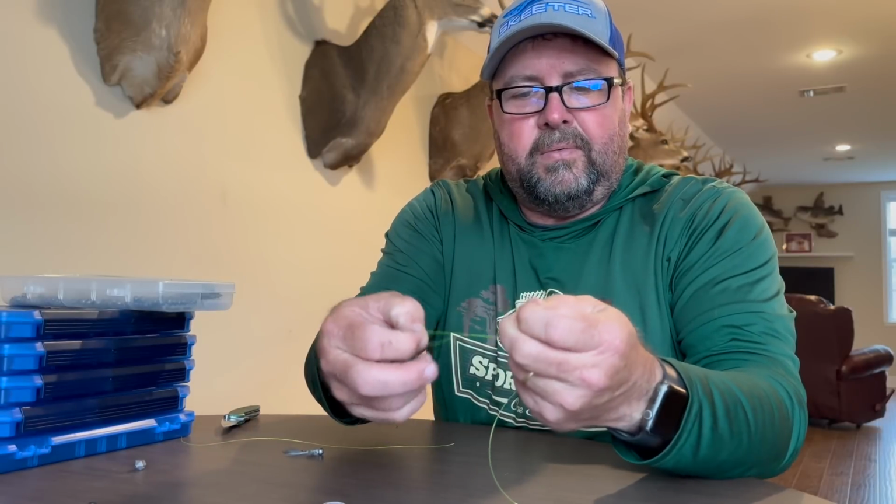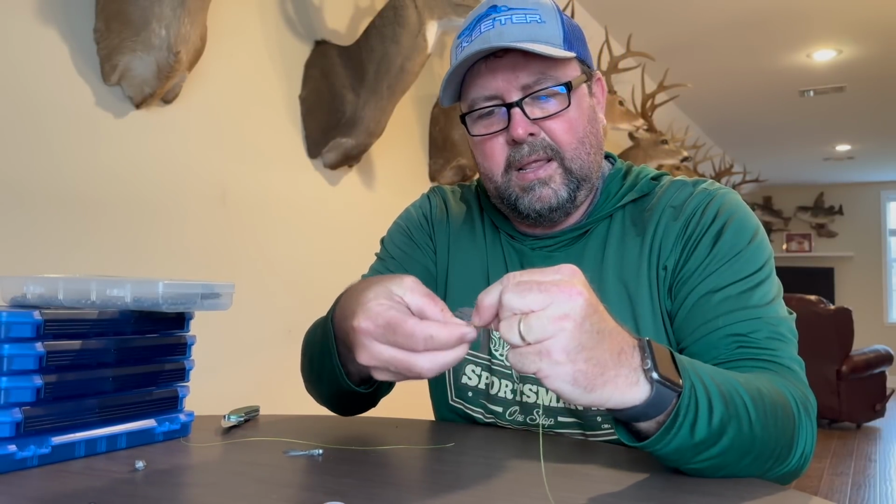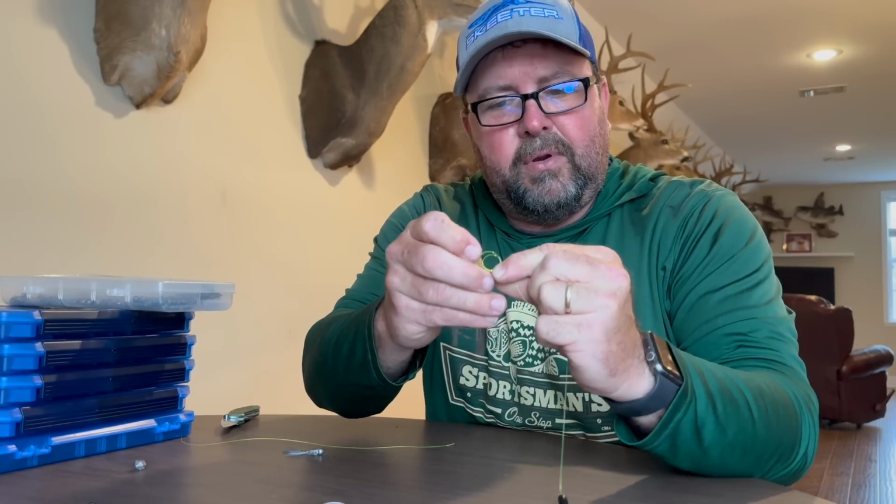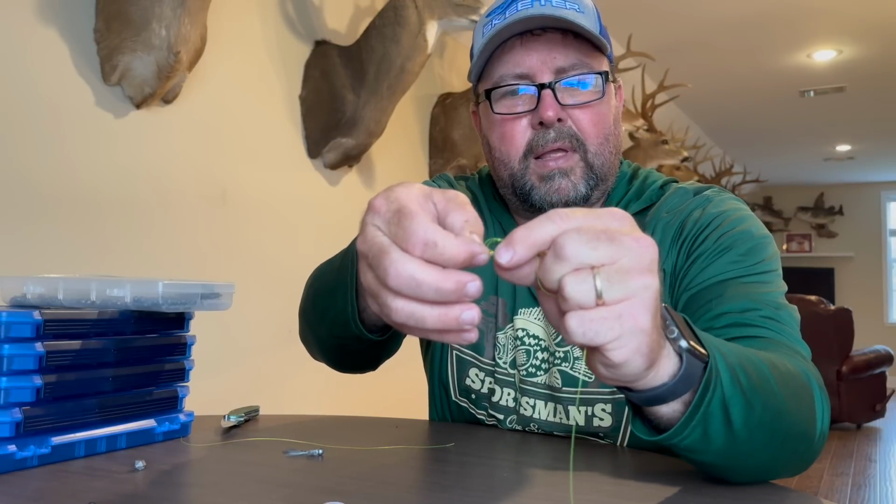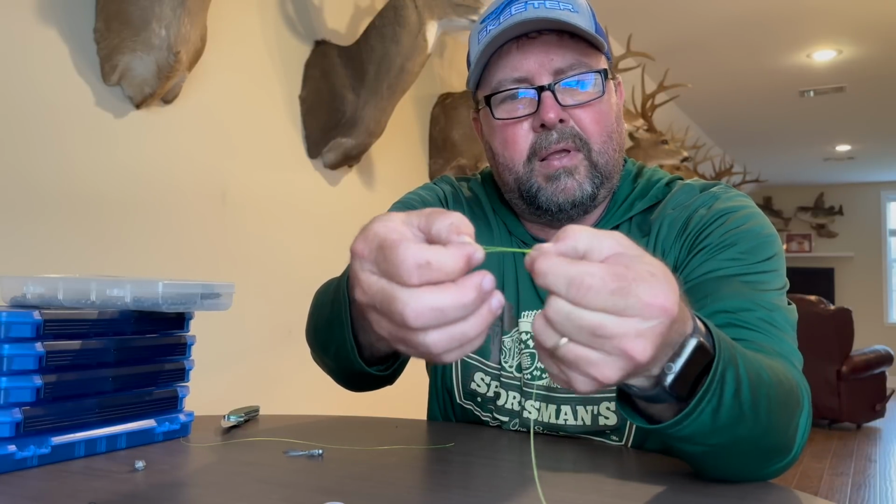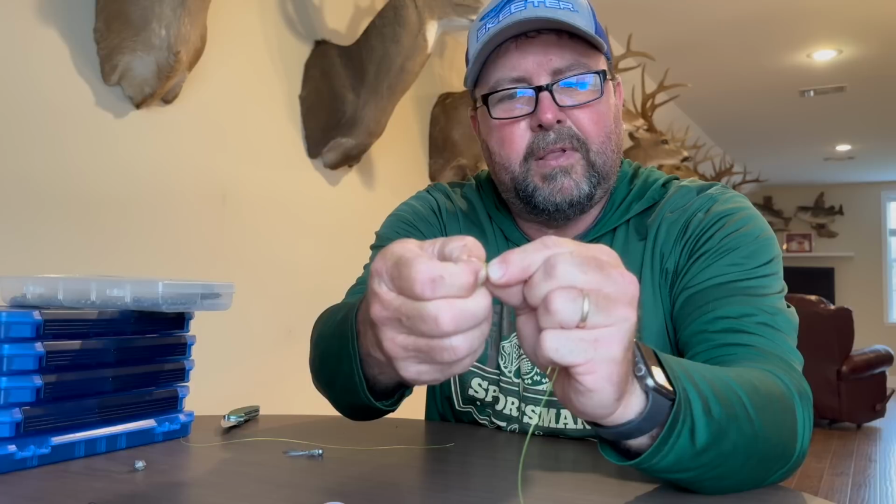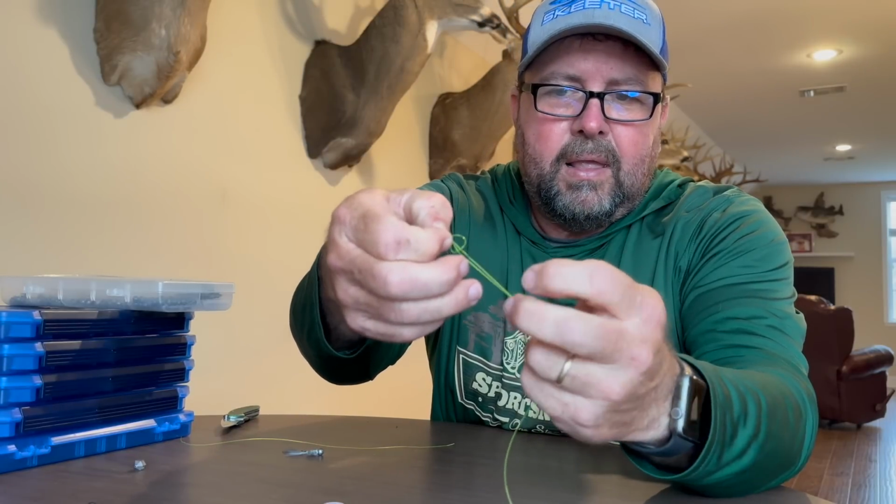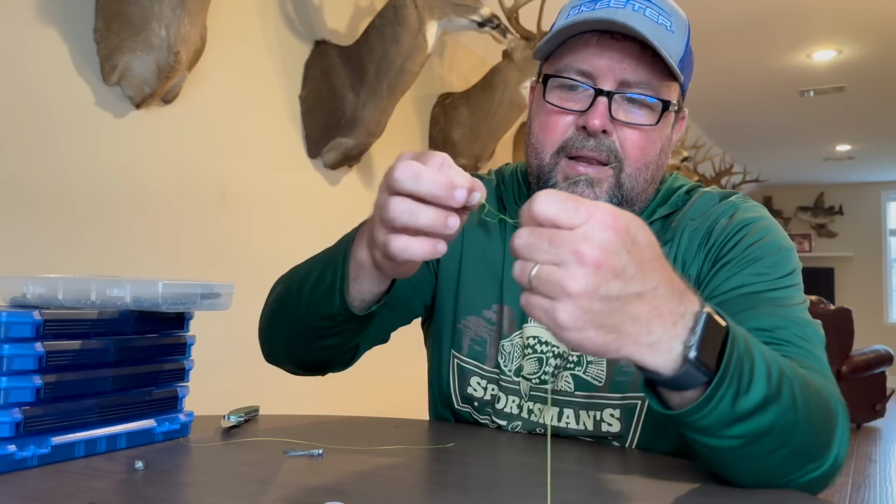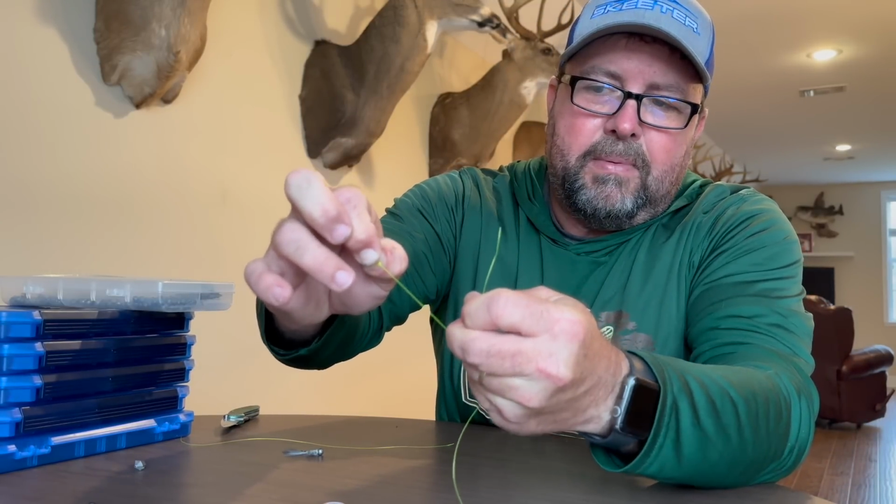I just tie this on, I think they call it a Palomar knot. I make one loop around, pull it back through, like so. So I got it tied on, and then I bring the actual clip back through that loop that's left. And I like to pull the tag in tight so it doesn't leave a kink in my main line. You moisten that line to keep it from heating up and breaking so easily.